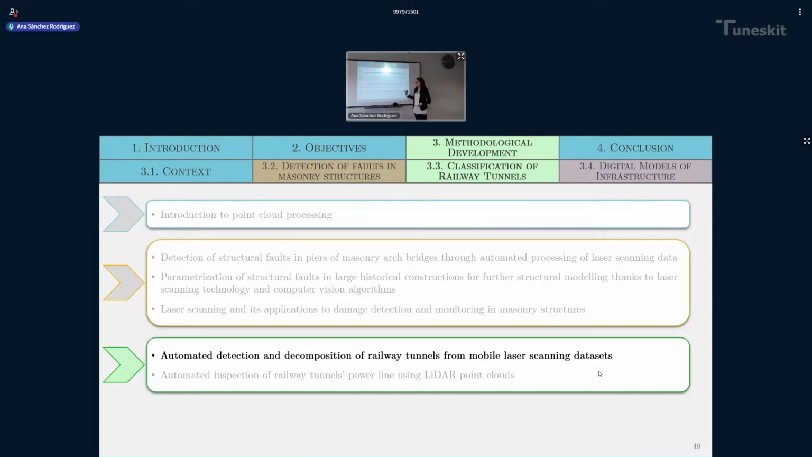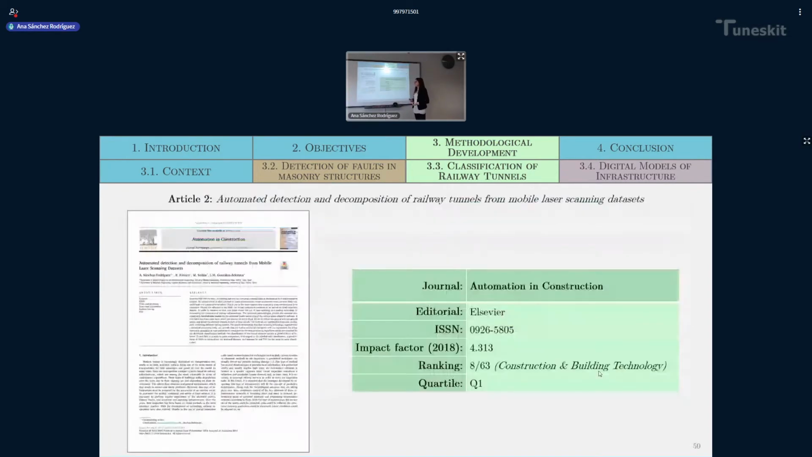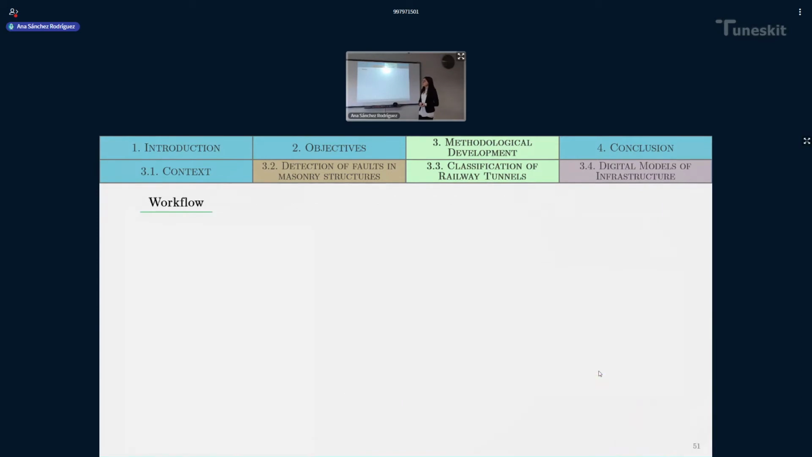This has been performed by publishing two different journal articles. The first of them is the automated detection and decomposition of railway tunnels from mobile laser scanning datasets. This publication is a journal article that has been published in the journal Automation in Construction in the year 2018. The workflow is very simple. We start with the tunnel point cloud and the trajectory, because in this case we are working with mobile laser scanning point clouds.